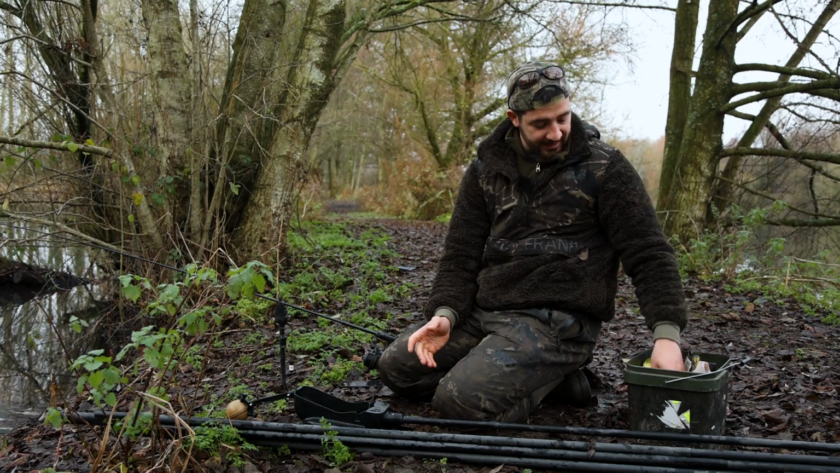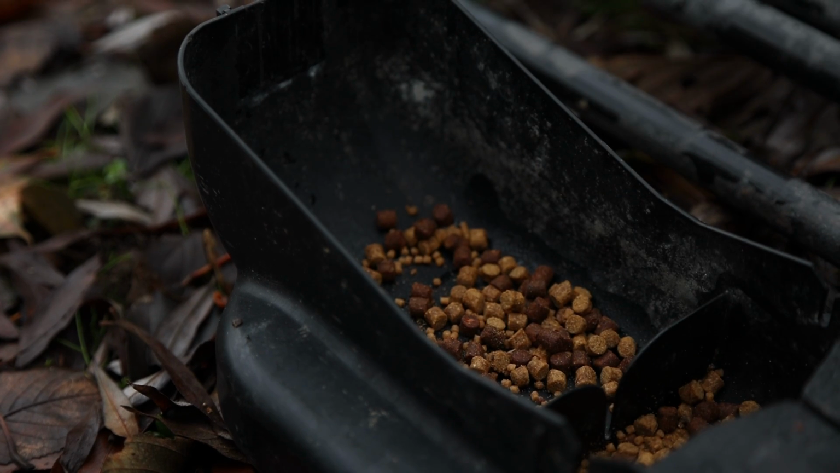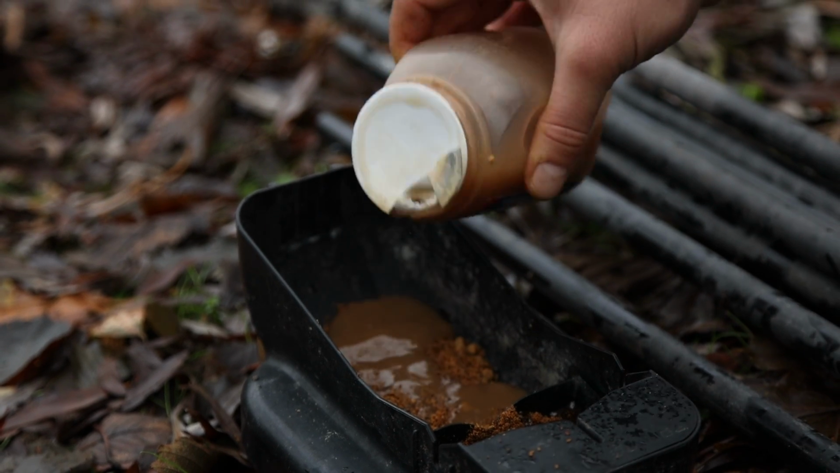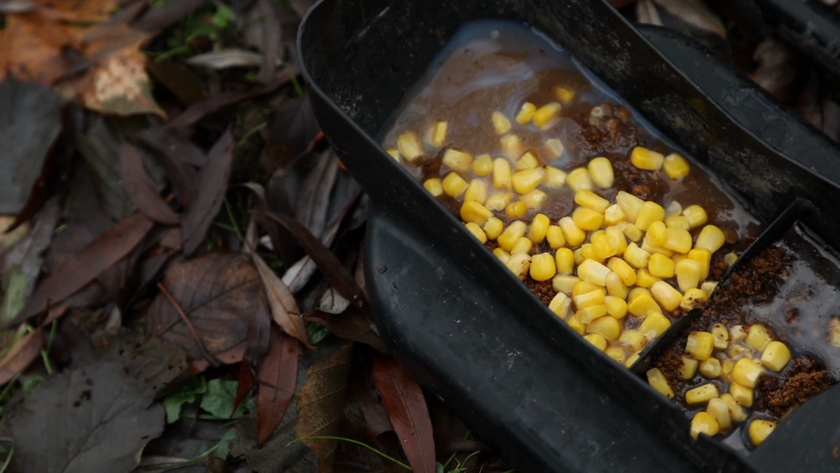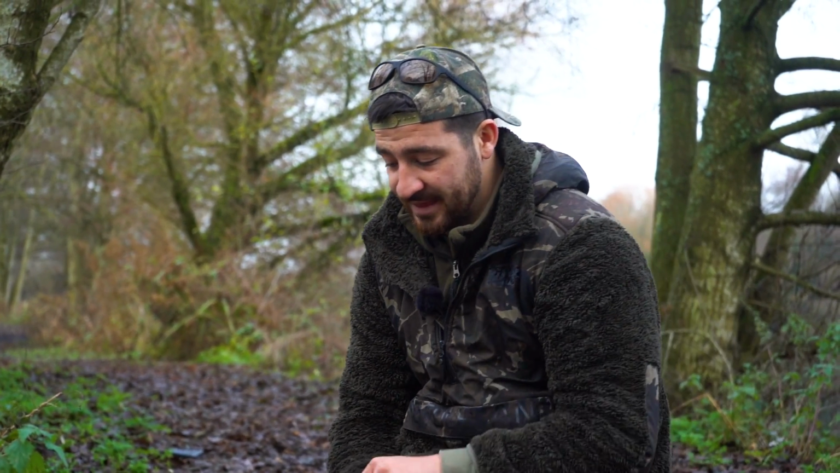Obviously, when I use it with my bushwhacker, before I do anything, I'll be loading up the bait into that spoon. In this mix, because it's winter, I'm not going for loads and loads of food particles. I'm going for a really attractive mix. I've got some stick mix, some liquid. I'm going to put some sweet corn in as well. I've got quite a bit of pellet in here too, mainly because of the type of fish I'm fishing for. They are quite newly stocked fish who are still loving the pellet, so I'll always try and get a little bit of that in my mix.